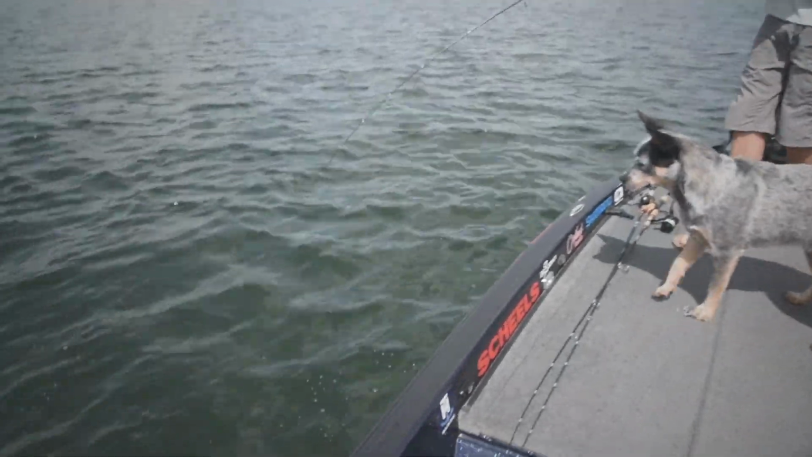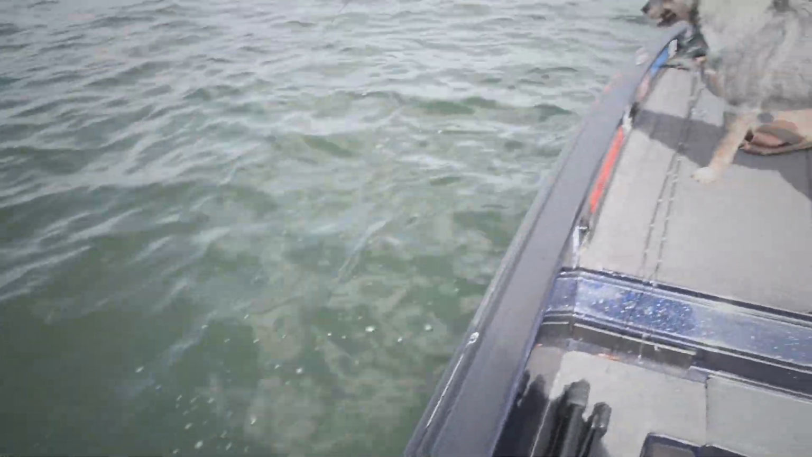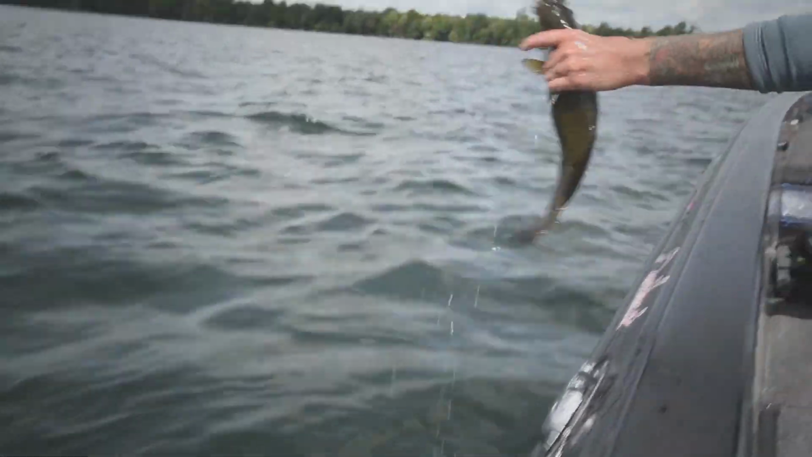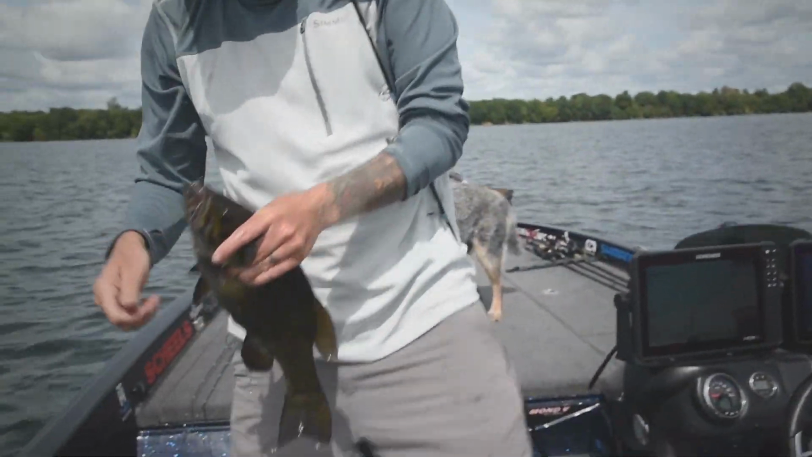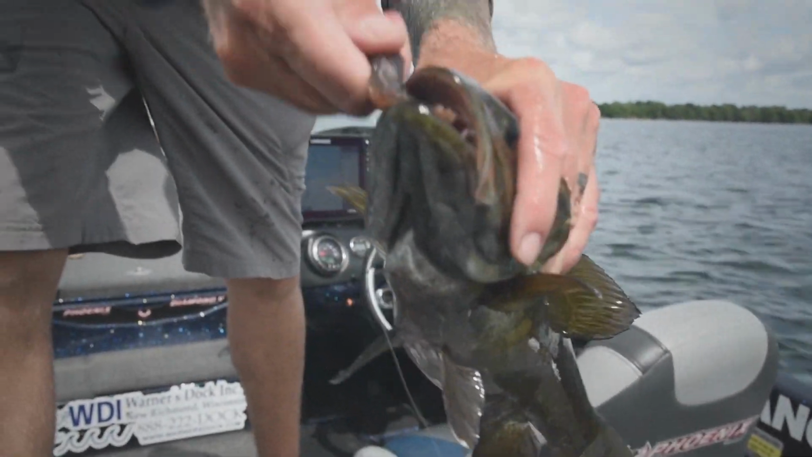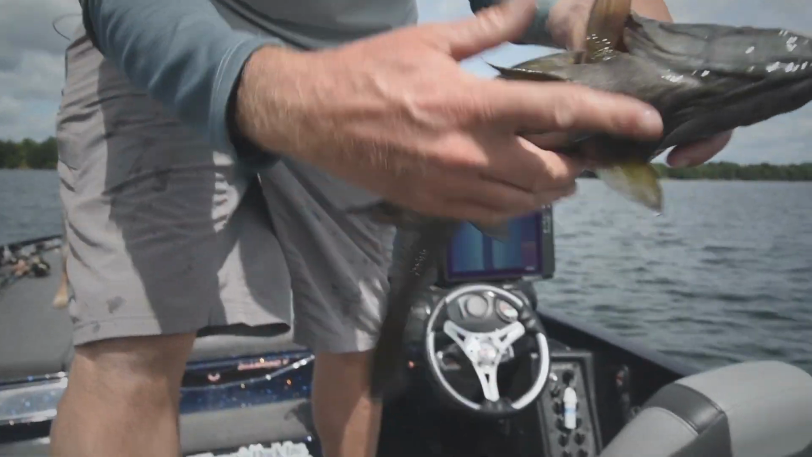Knowing where that school is is just so detrimental. Watching the fish move around, how they react to a bait. If there's more than one there, I can almost always know I'm gonna get a bite. Gets them every time. Look at how that hook gets them, in the snout. They ain't never coming off. Beauty smallie.